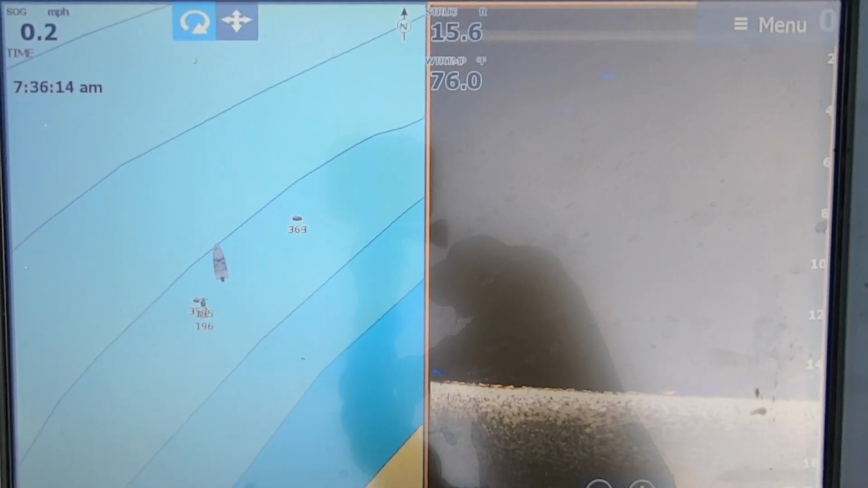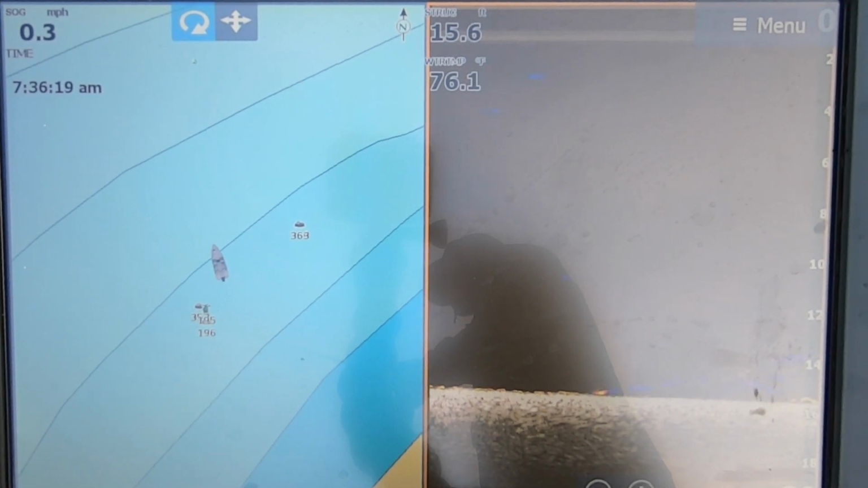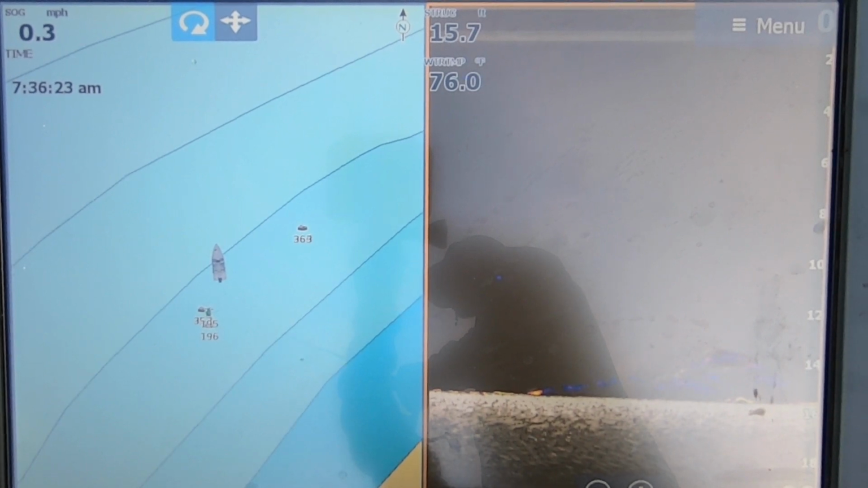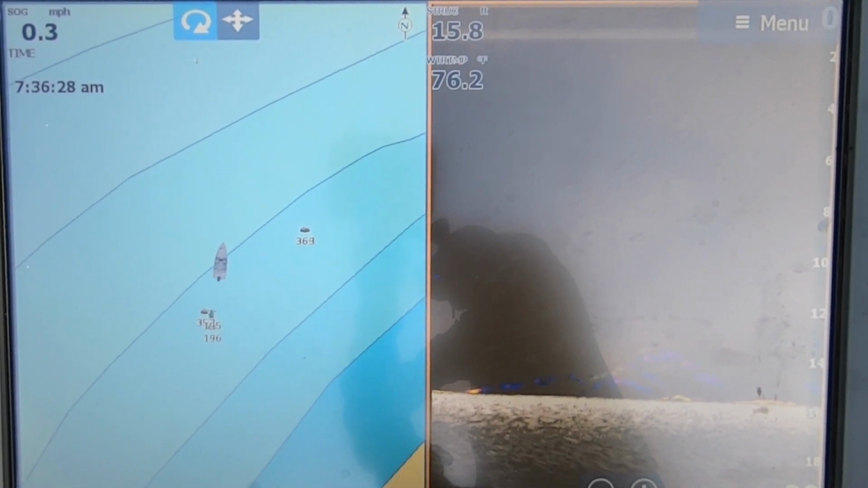It's not going to happen really, really fast. And that's the main reason I use Lowrance, because I'm comfortable with it. I've used them for years. I know every in and out of it, and it's just easy for me to use. I know exactly what I'm looking at.